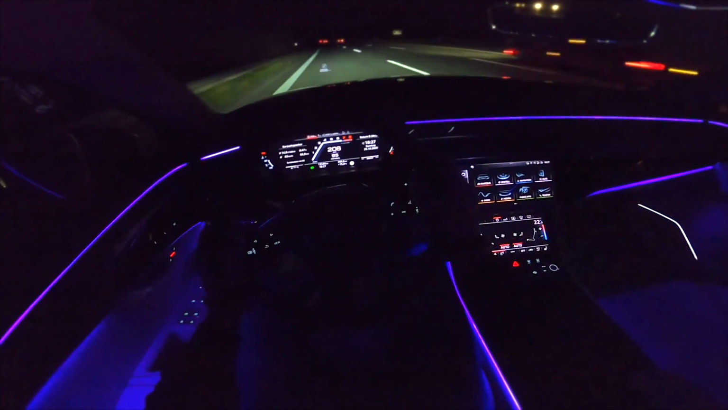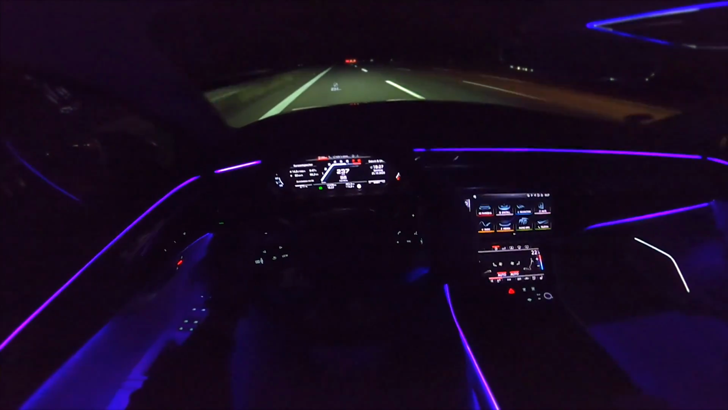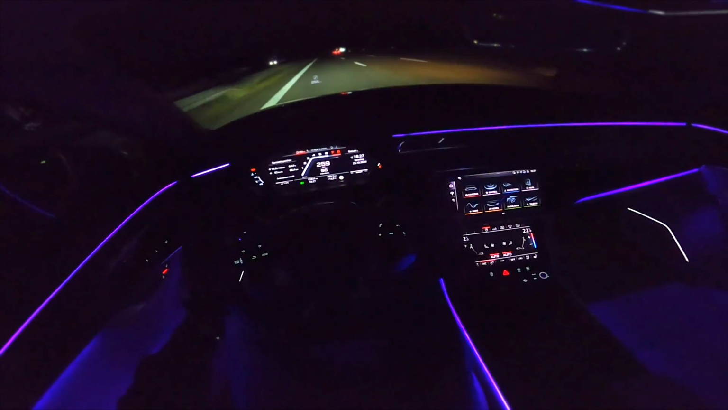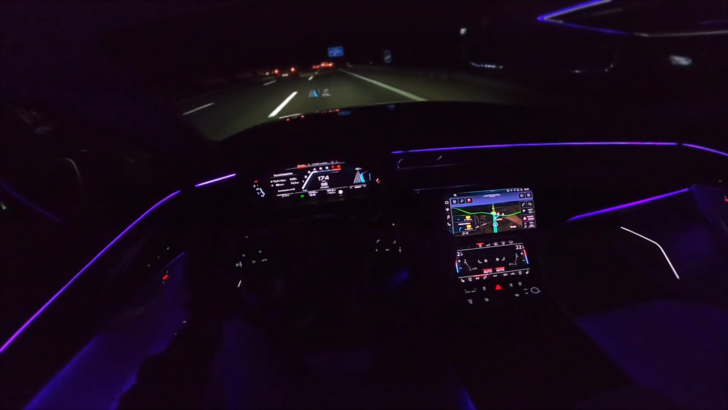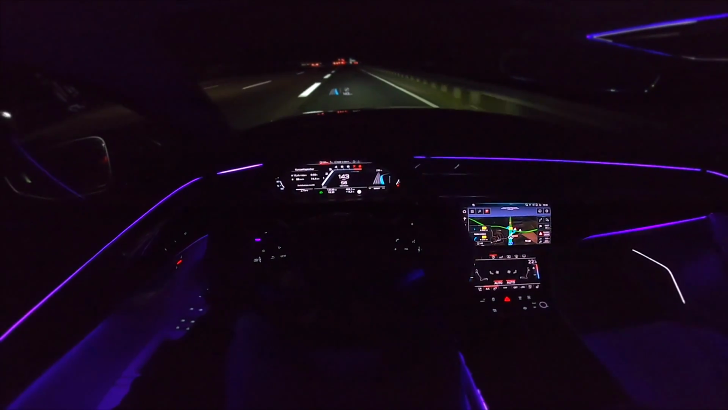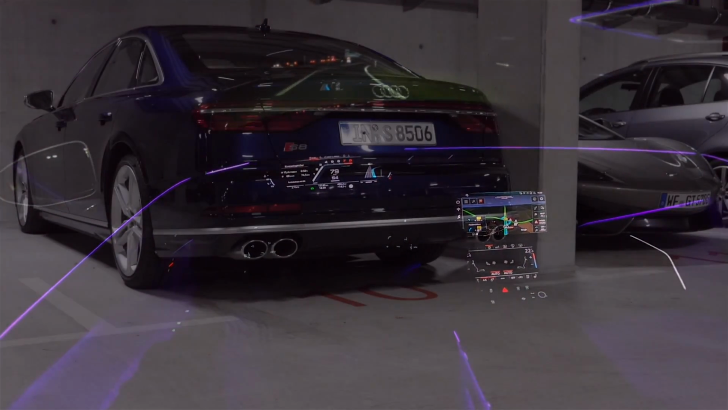200, a bit uphill even, 220, 230, 250, 260, the car is limited. Show you the stopping power of this car. We have 180, braking, 100, 80, 70.